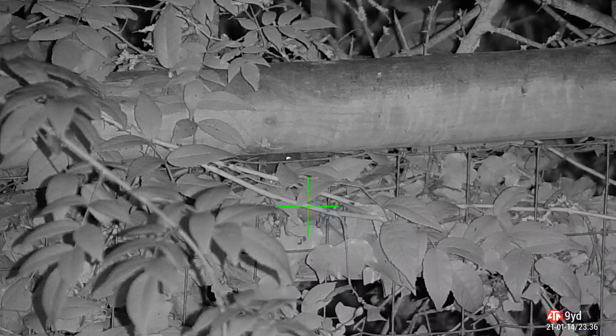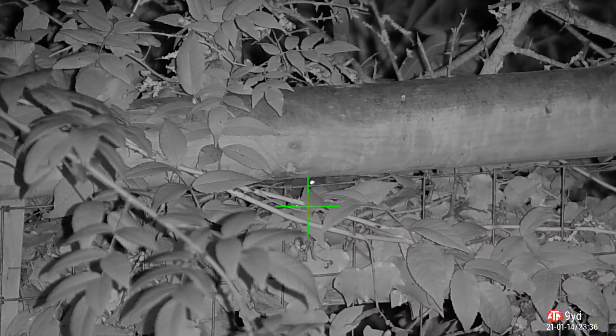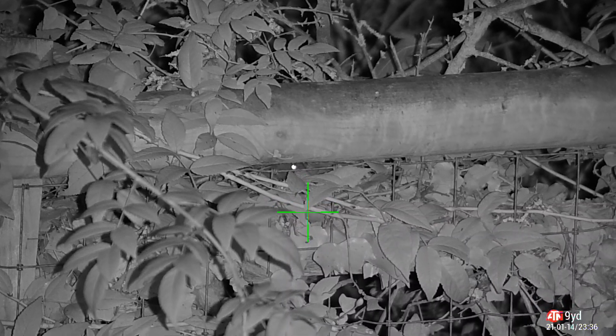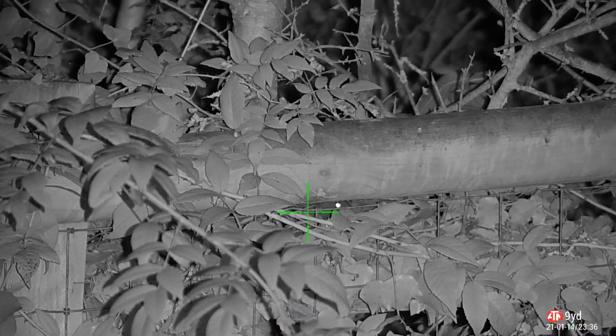Look at this one. Hiding behind the fence. There's no way he's coming out. I wonder if he saw what happened. So his brains get spilt all over the floor. To be honest, rats being rats, he's probably eyeing them up, waiting for him to settle down so he can go across and help himself. Have a little munch on him.